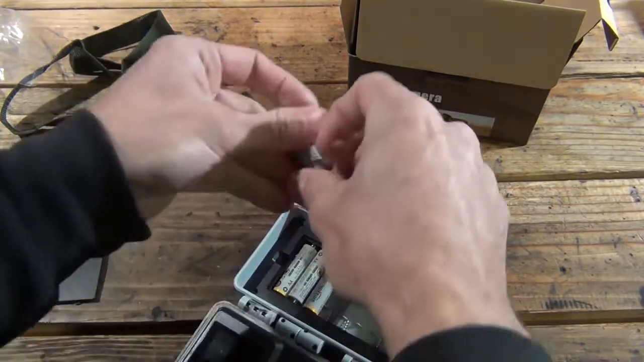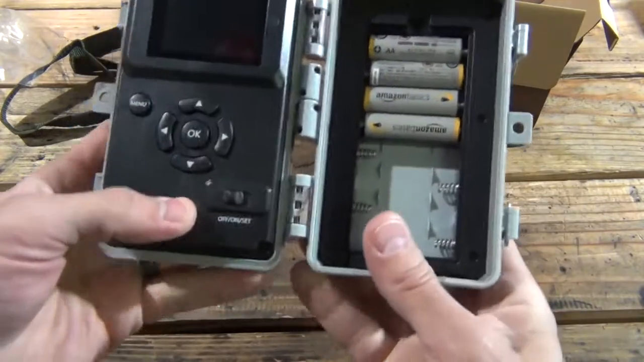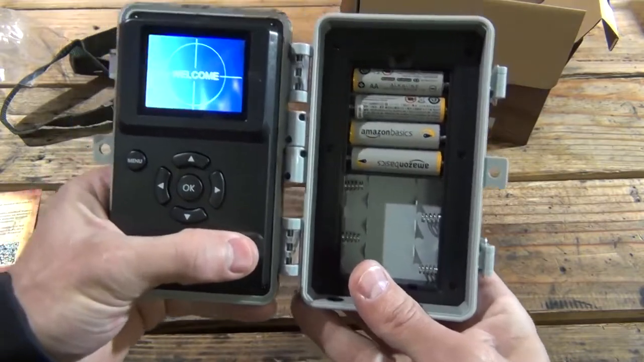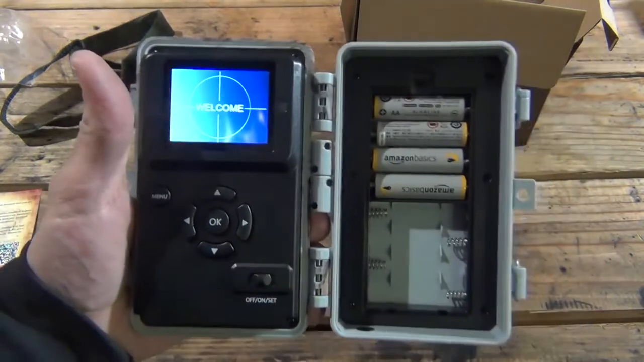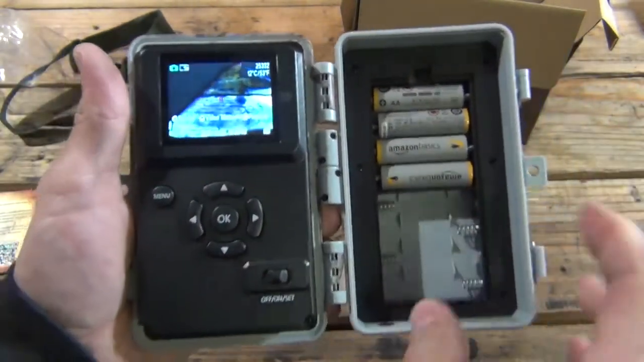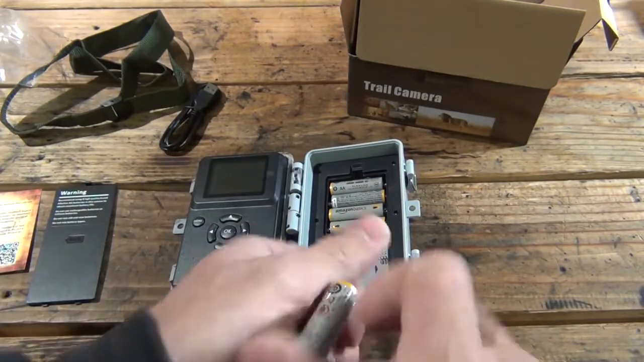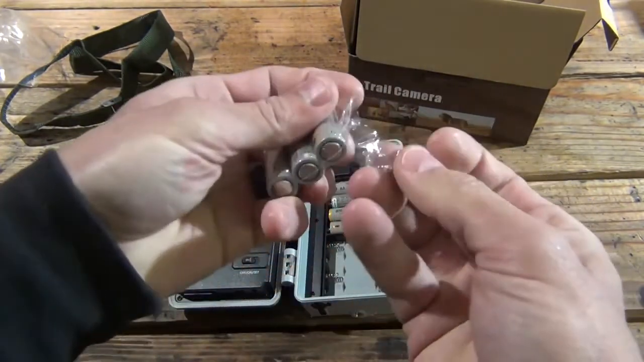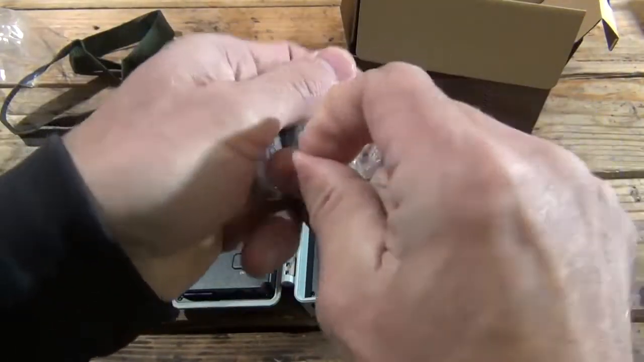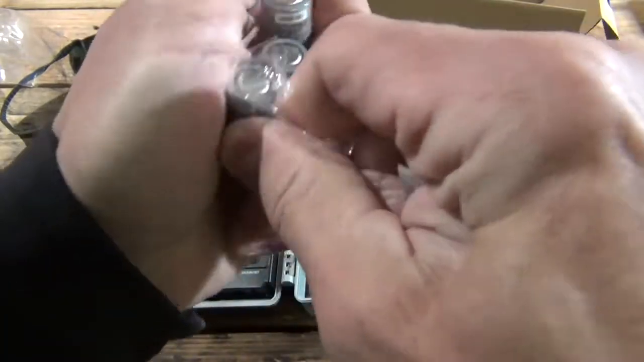3, and there's 4. Now, just out of curiosity, I'm going to turn this on and see if it works, because it did say something that you could use 4 batteries. So look at that, the screen powered up. So apparently you could use 4 batteries. Let me turn it back off though. I'm going to put all 8 in there. Okay. Now the retail price for these cameras, as far as I understand correctly, they run about 75 bucks for these trail cameras.